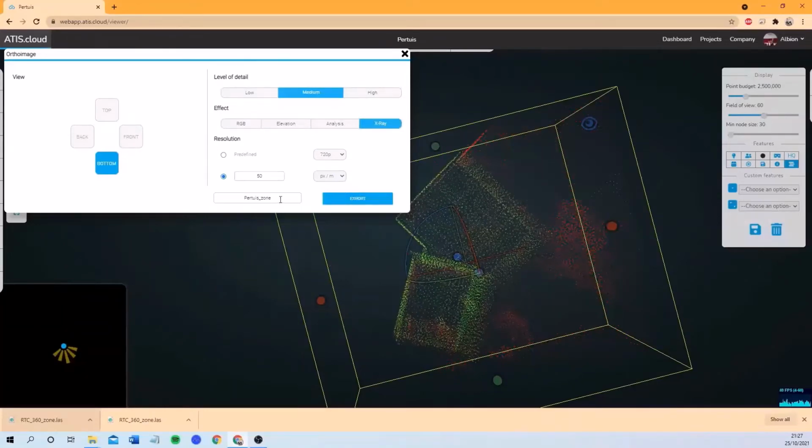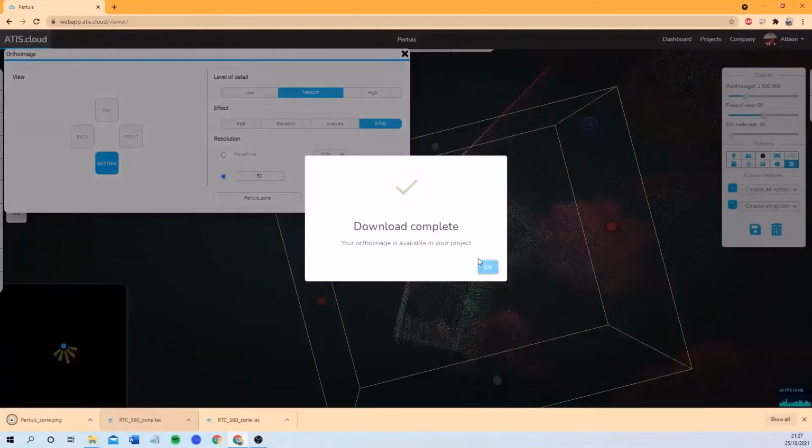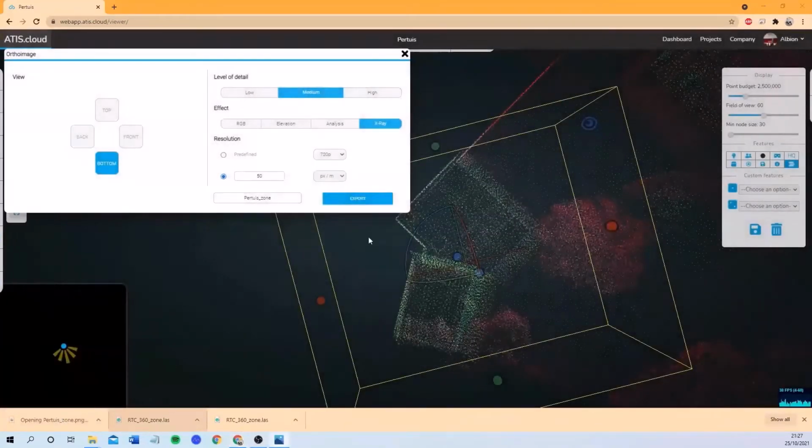Begin export. We can change the name before exporting that. The same as analysis, it will consume some of the tokens, and the result will be available. It will directly download it.